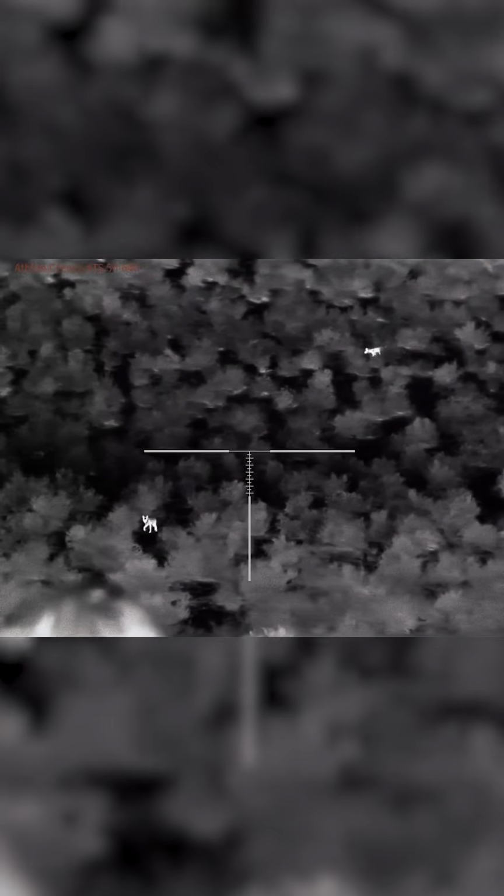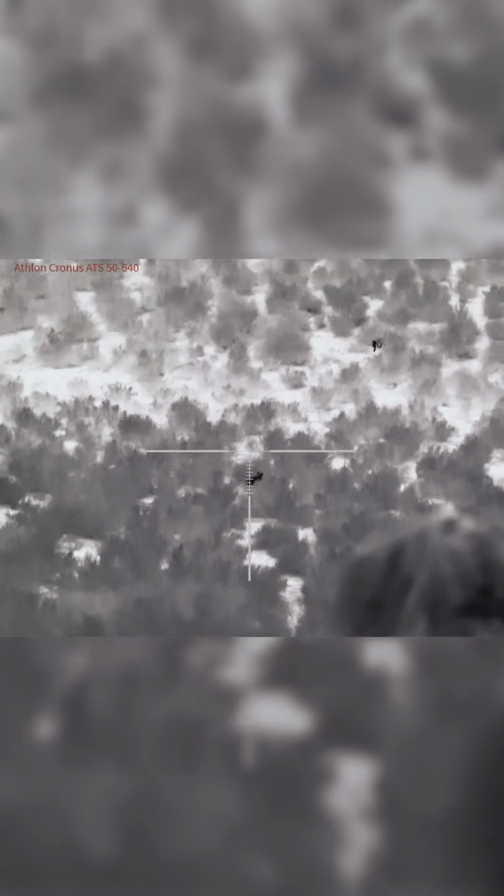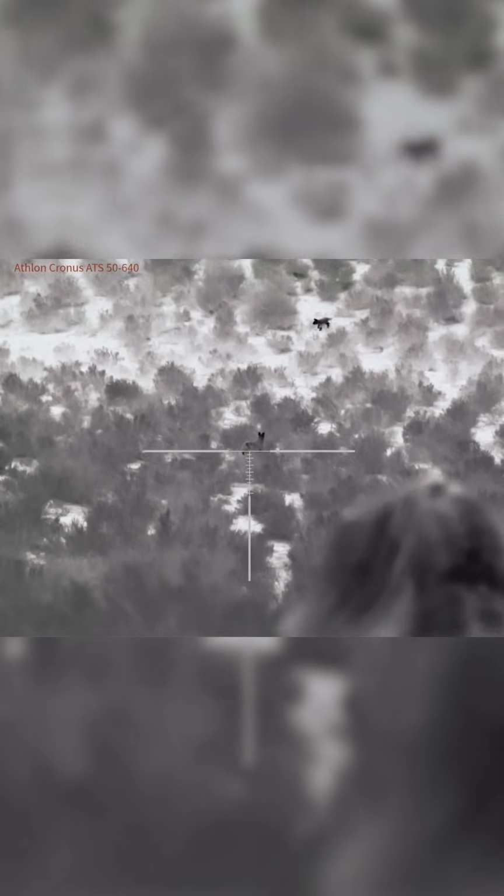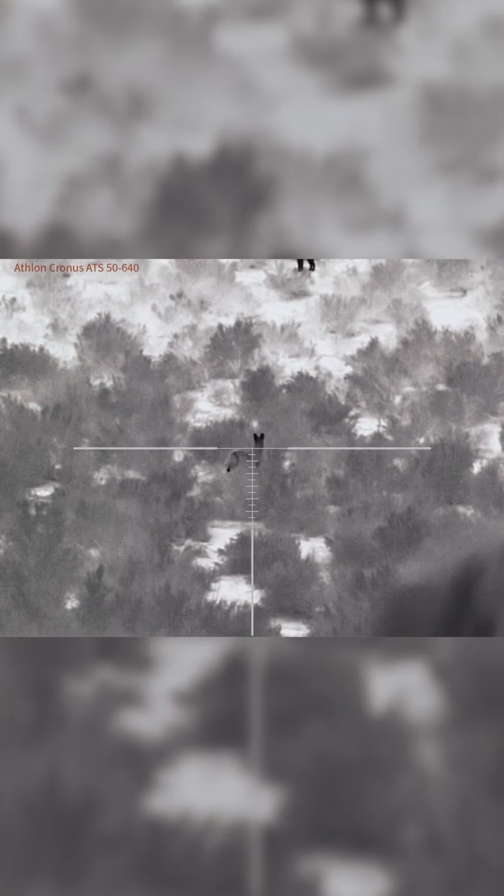So overall, I found that the zeroing process of this thermal was very, very simple to do. In comparison to other thermal scopes similar to this one price point wise, the Cronus ATS 50-640 excelled at having a better magnification range, better display resolution, and better detection range. Not to mention there were very few that had a built-in battery as well as a secondary battery. Most of their specs and features were very similar, like field of view, refresh rate, etc., etc.